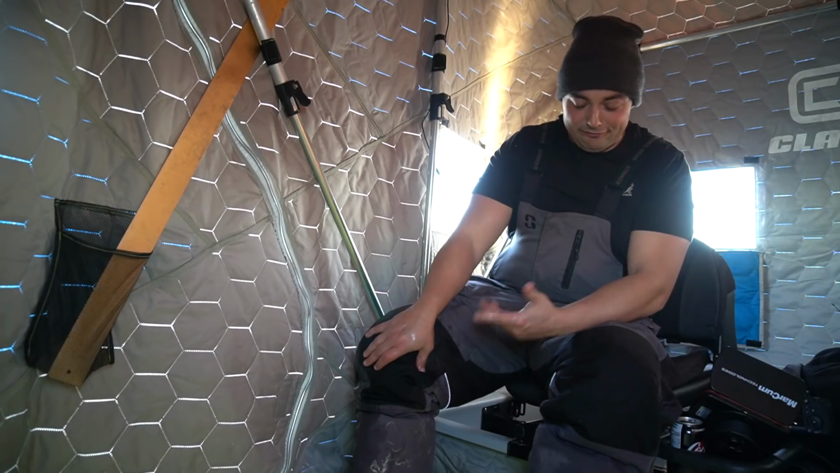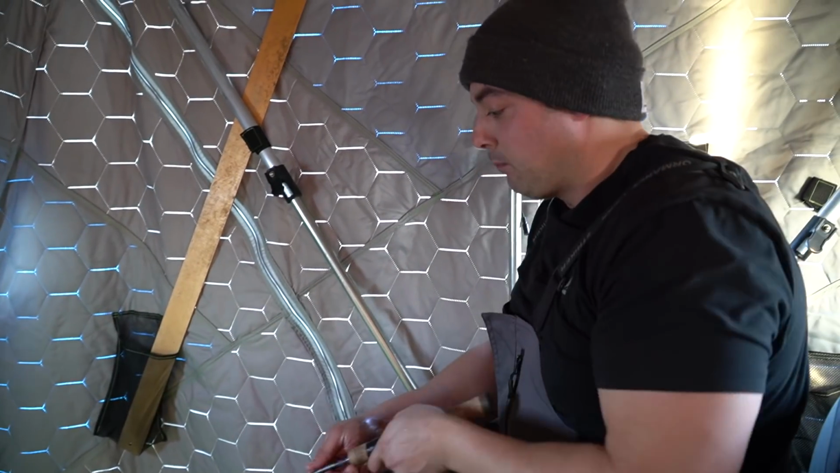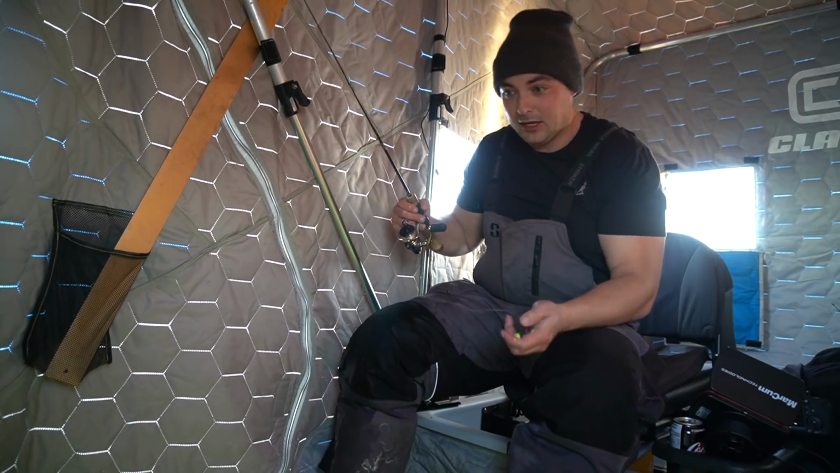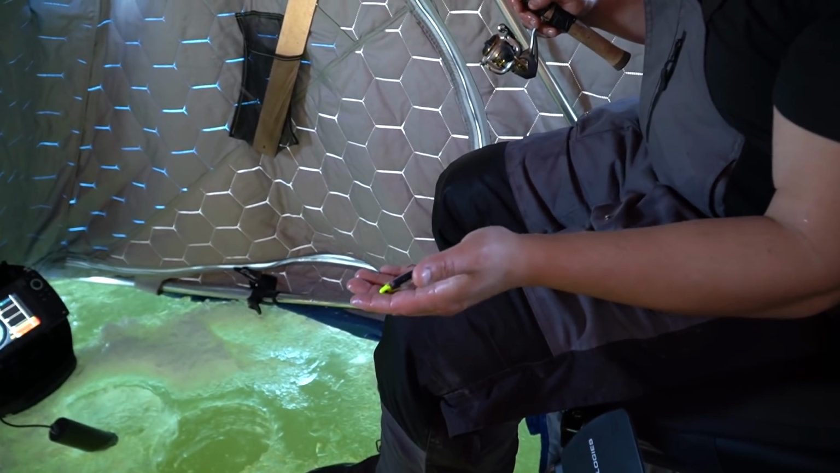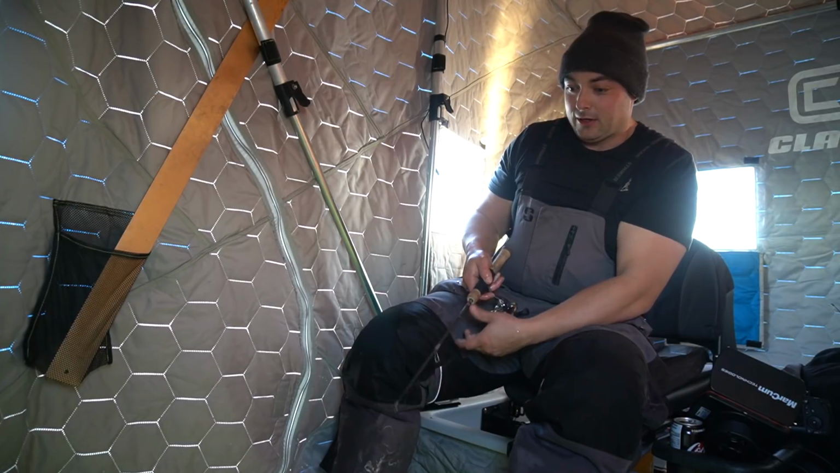Crazy what difference a small move can make. We had no luck earlier this morning, so we used our AutoChart Live to track down our next spot. We weren't quite on the button, so we did a slight adjustment, and man, has it paid off. We also switched from spoons to soft plastics, and I hate to say it, I know I'm going to catch flak for it, but yeah, they work.